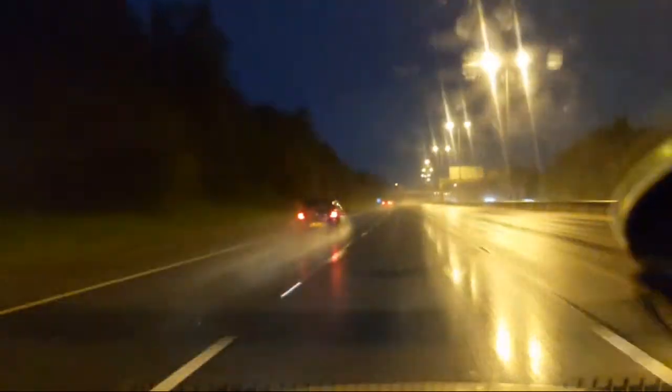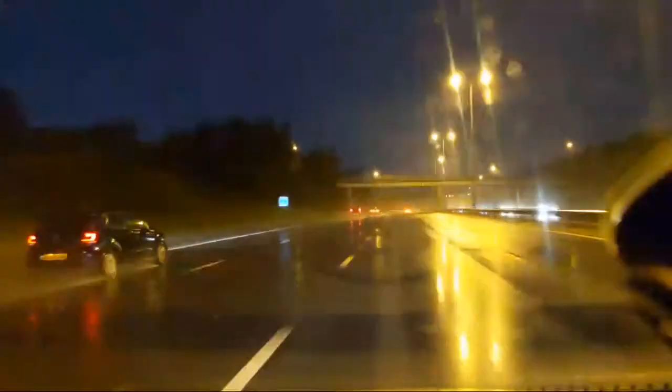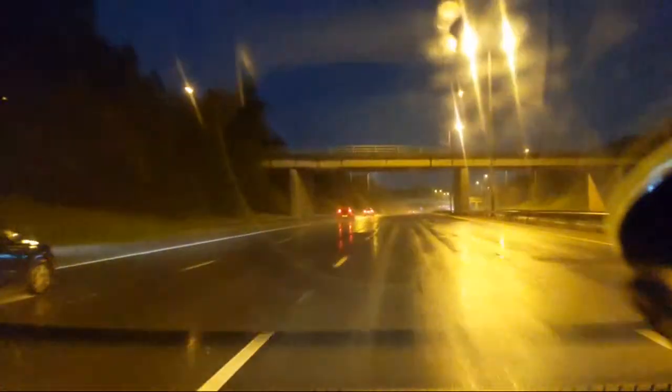The motorway is still very wet. Not as wet as it was earlier, but wet enough to keep your eyes on the road. It's catching up with the cars in front, so I moved across so I don't have to move suddenly.